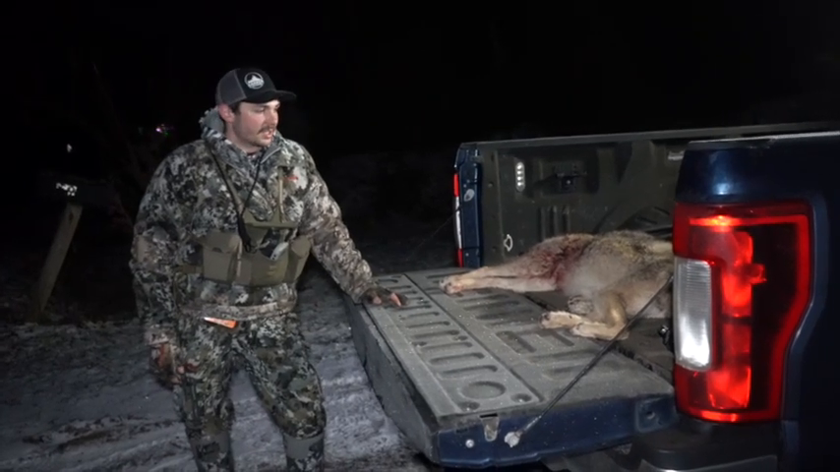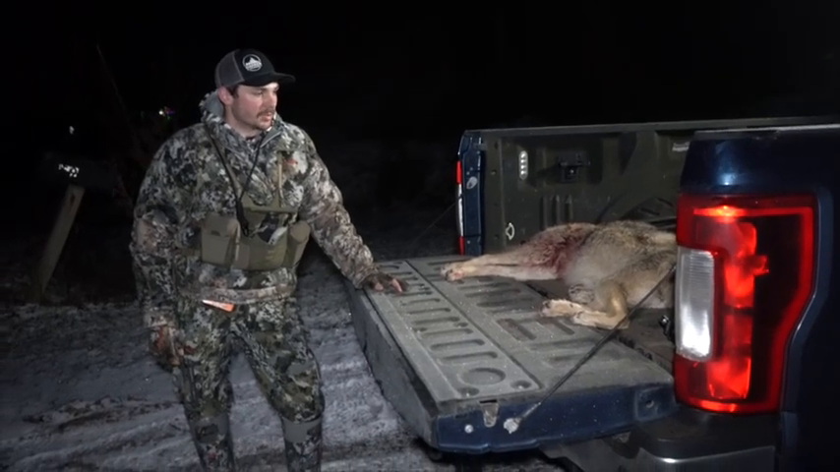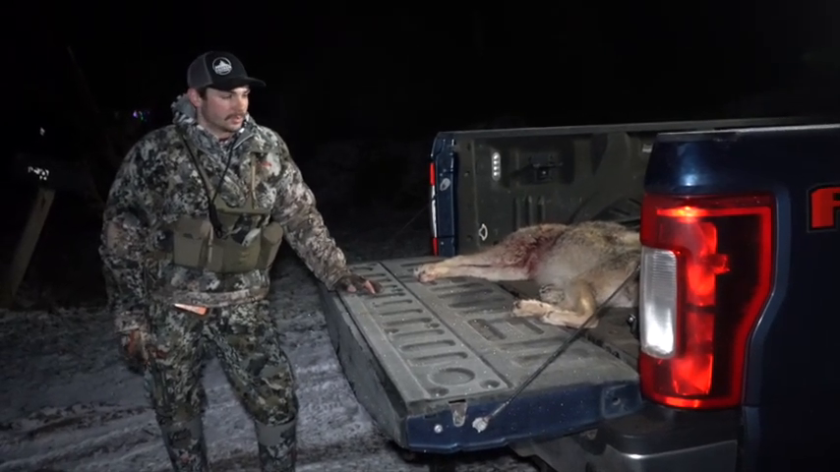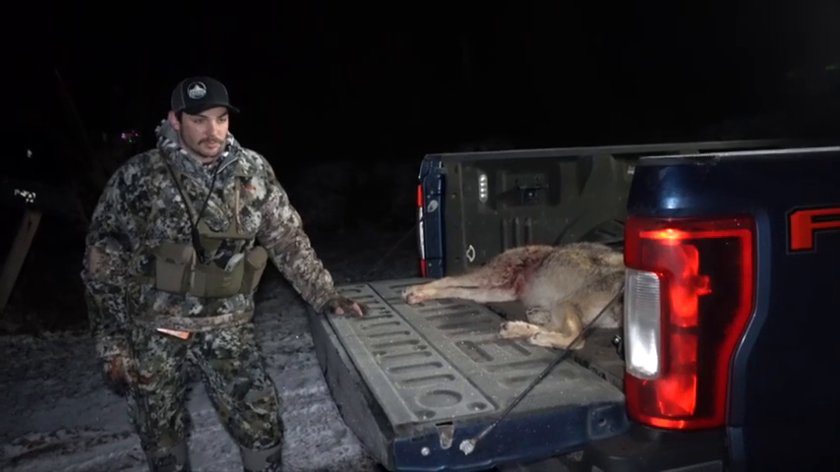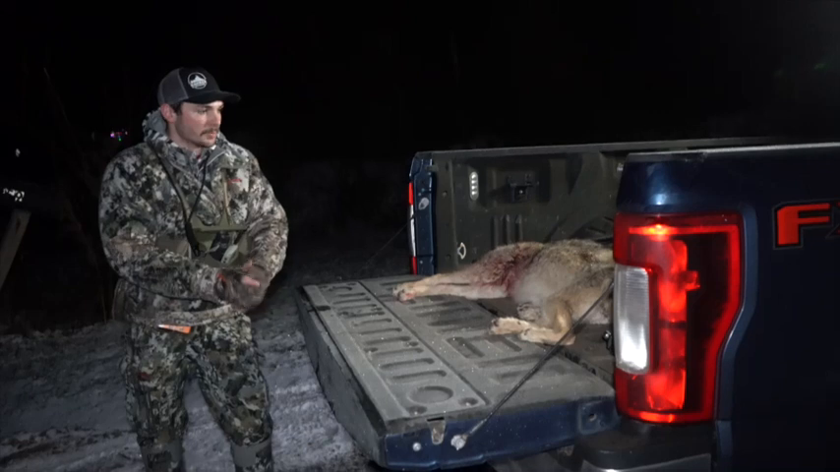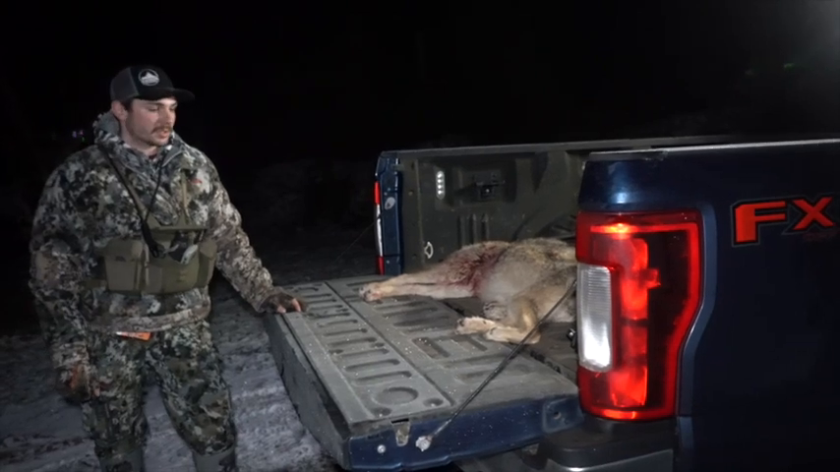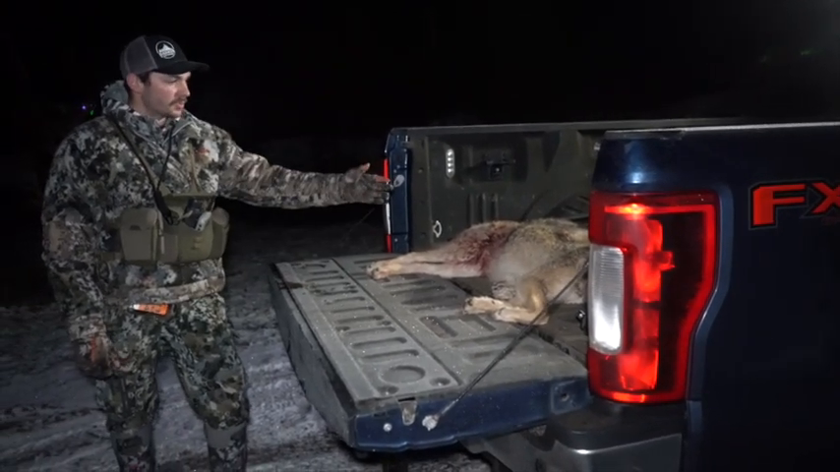The one Phil shot, I had a lot more blood, but we tracked it for a while and came up empty. It was bleeding a lot, but it was just kind of thick stuff, and it clotted up, so we decided just to back out. Maybe I'll go back in a day or so and see if I can find her in the daytime. We've never seen that much blood on a cow before.